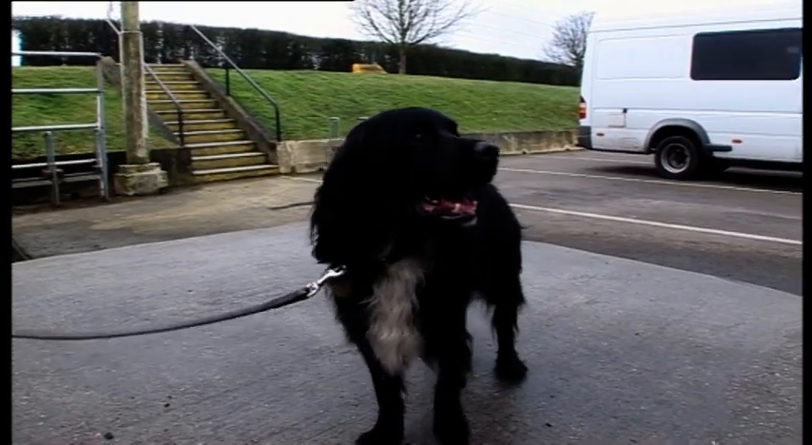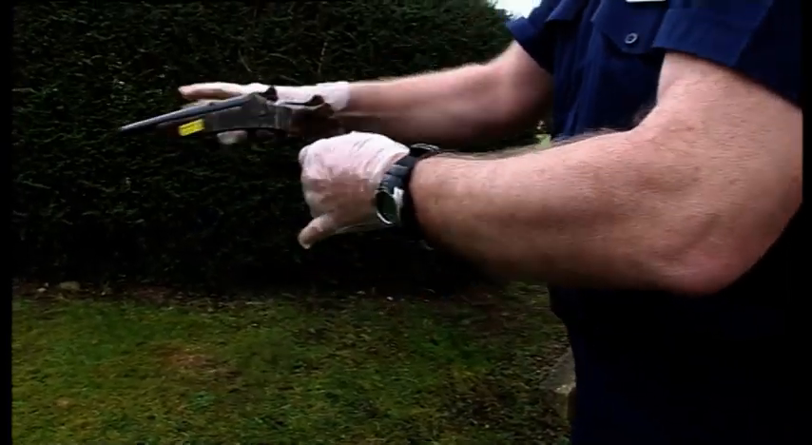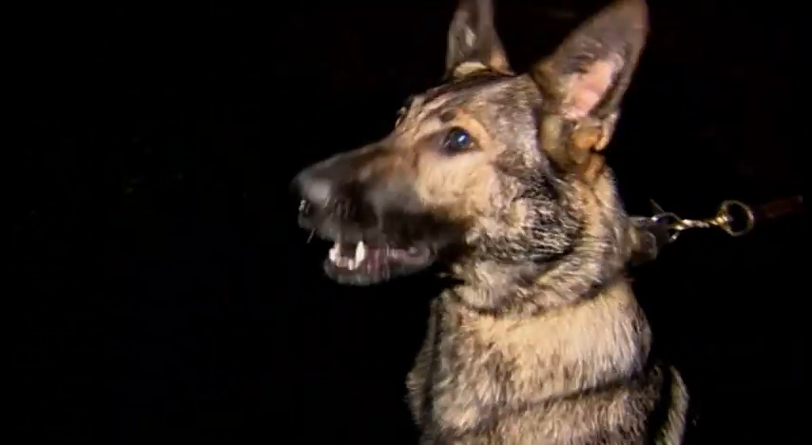Coming up, Diesel goes looking for guns. And that's what the dog's been looking for. Single barrel 410 handy gun. And Brodie and Sergeant Madden hunt for armed men in the dead of night.